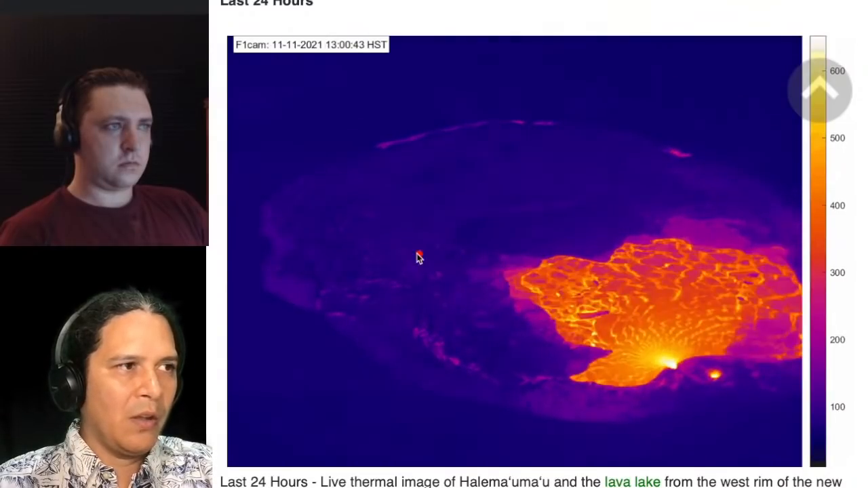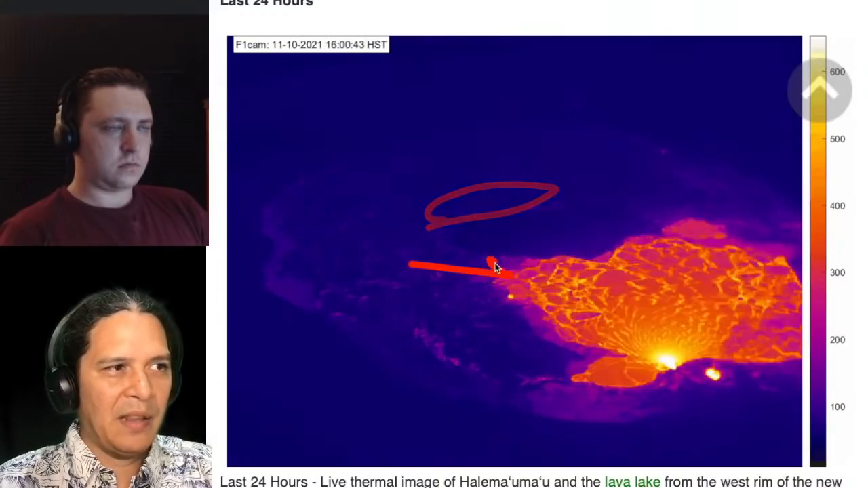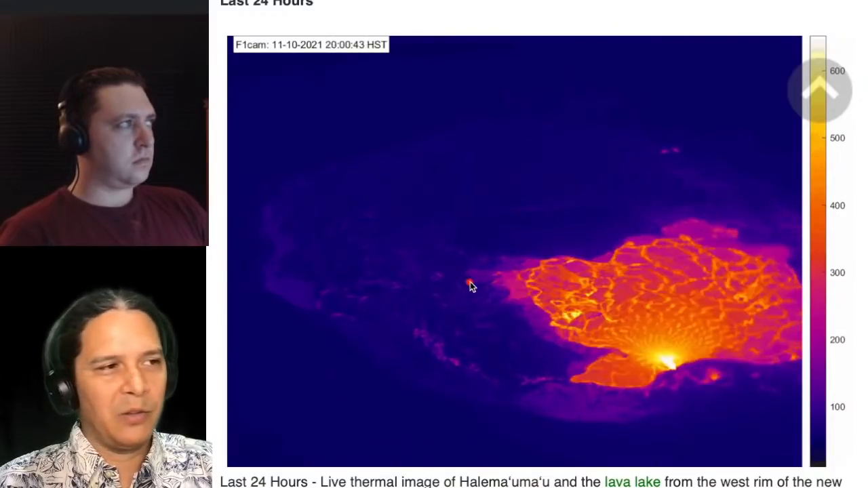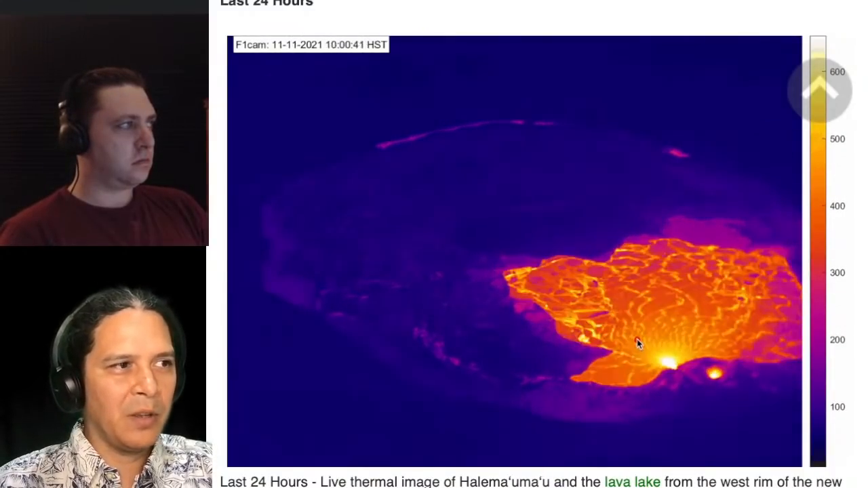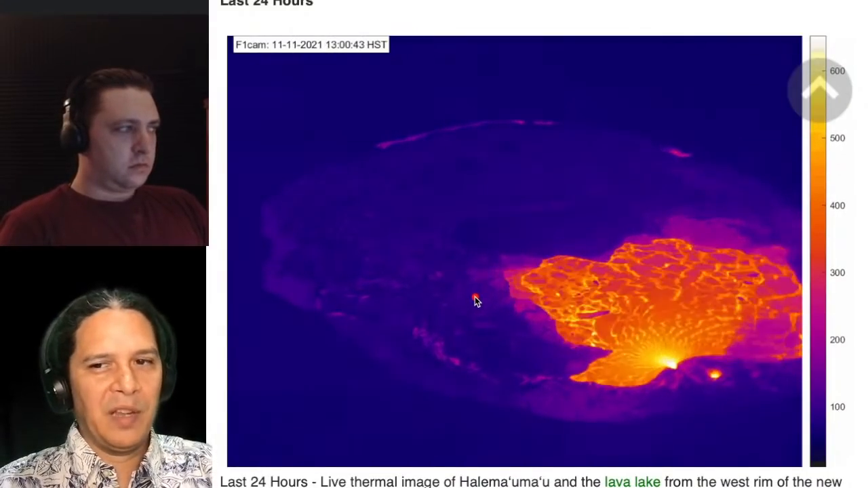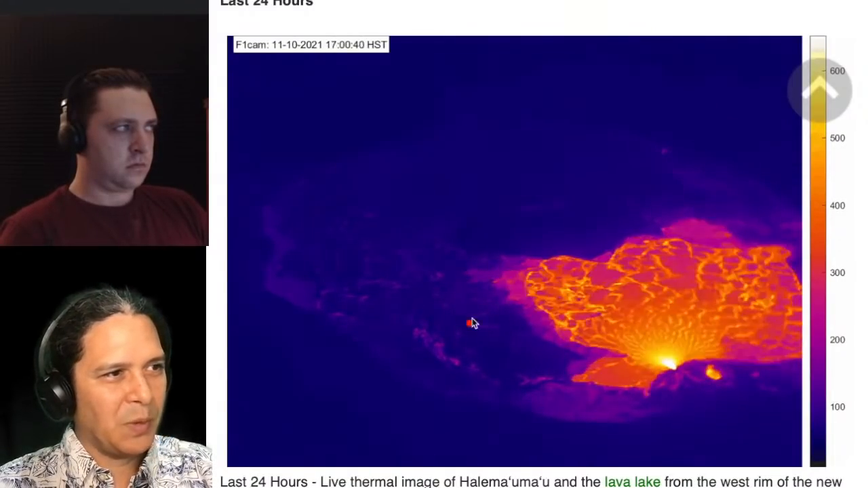It's perhaps because we know that this piece of the crust has been rising, and that may allow that lava to recede by gravity, right, to the lower spot down over here, closer to the vent. But it's not exactly clear what the dynamics are. Everything is moving in there. It's hard to keep one thing relative to the other. So that's what's going on there.